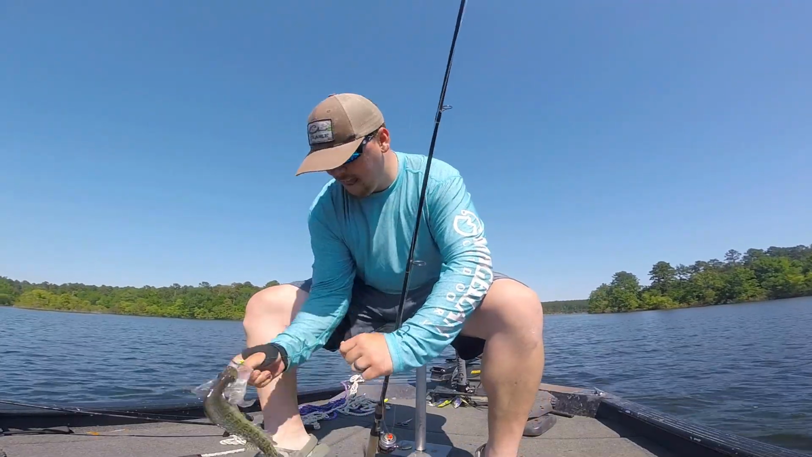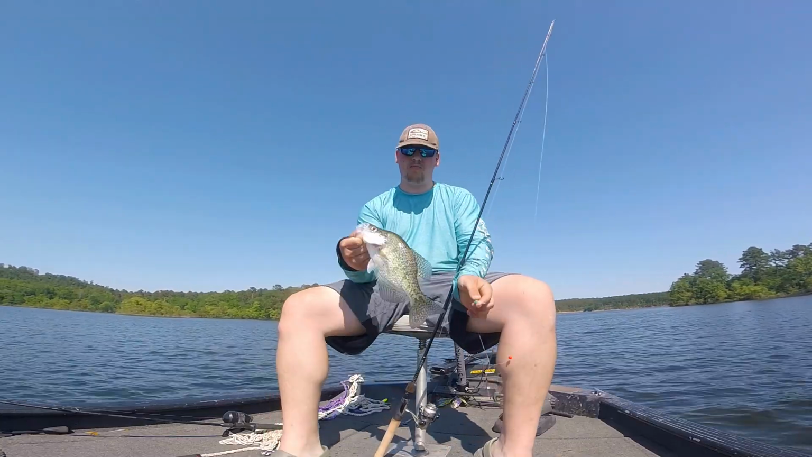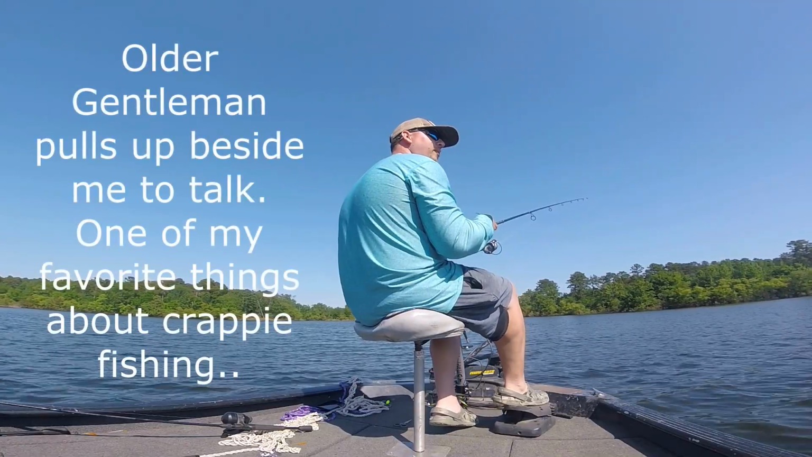White one. That might be the first white I've caught. Hold on, boys. I had one.